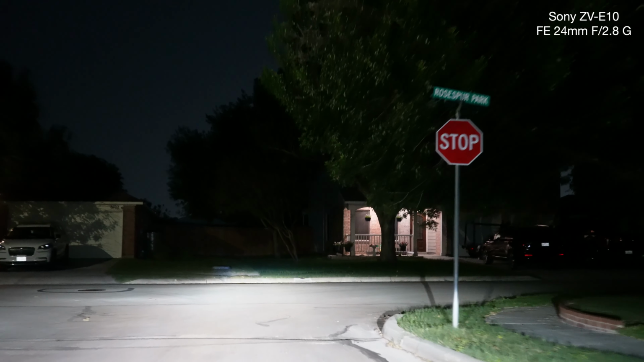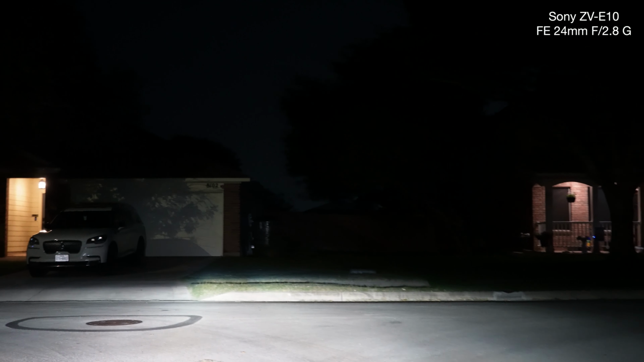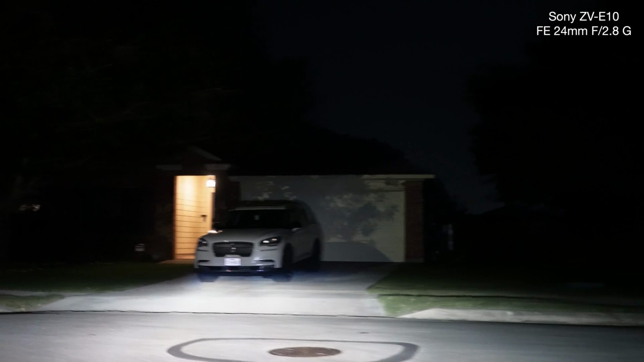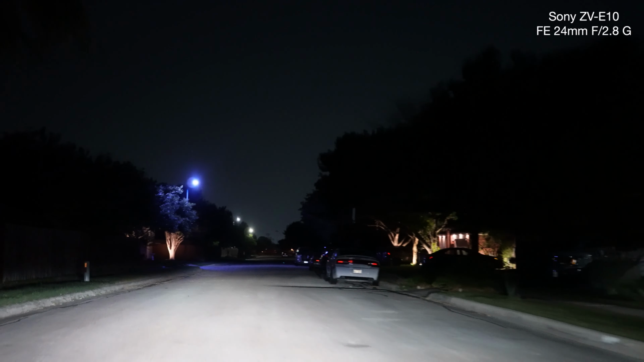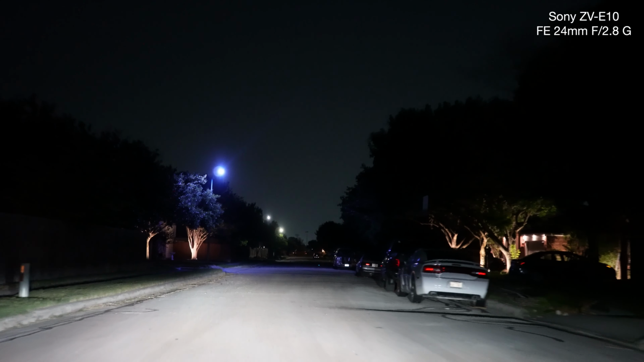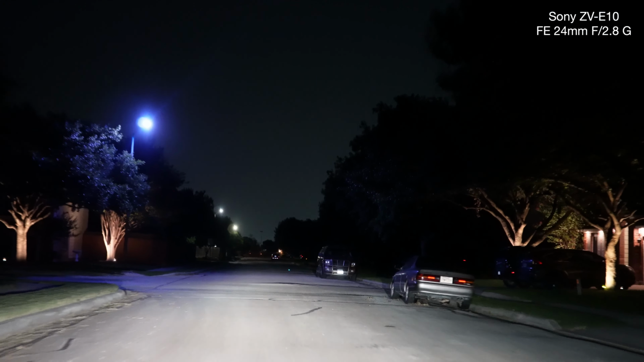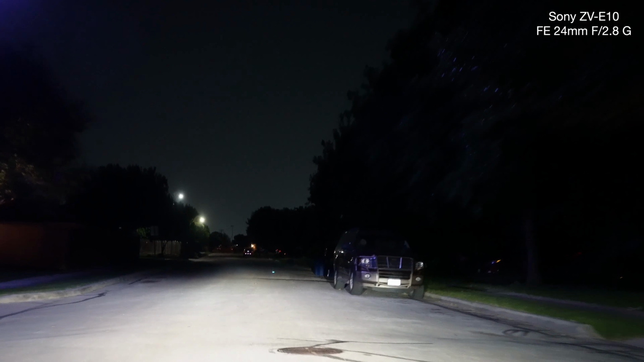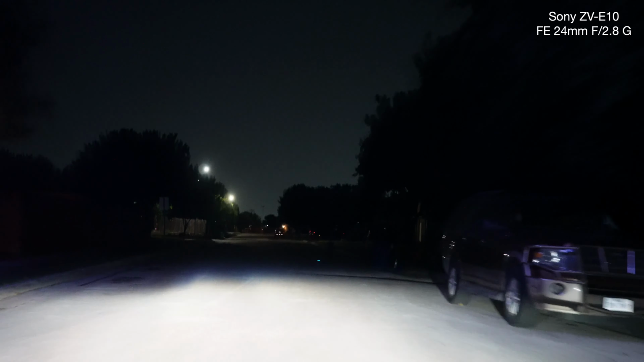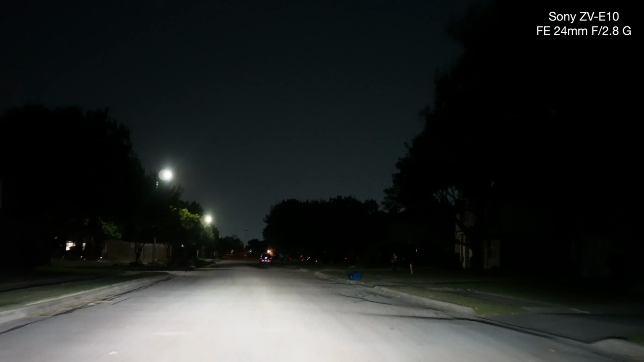So, I'm trying to find one where you can see it. That one's yellow. That one's white. Okay, so let's drive on this one. You can start seeing the lampposts. Are they flaring too much? So I think it's too bright, okay?